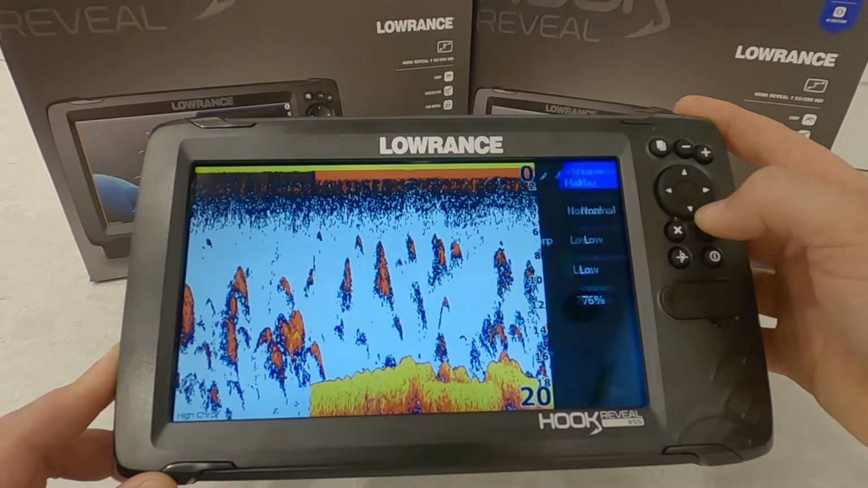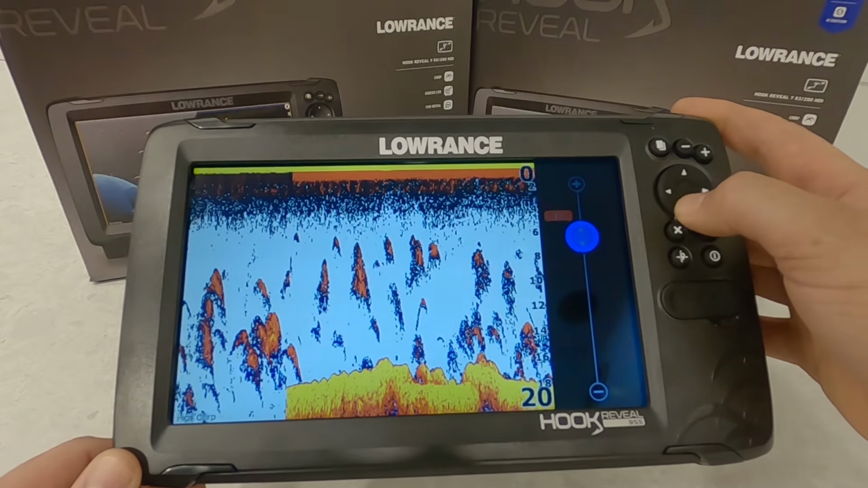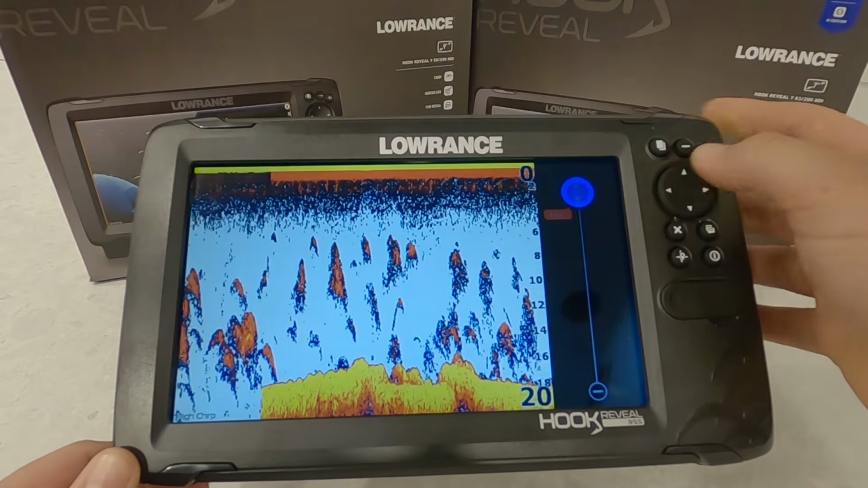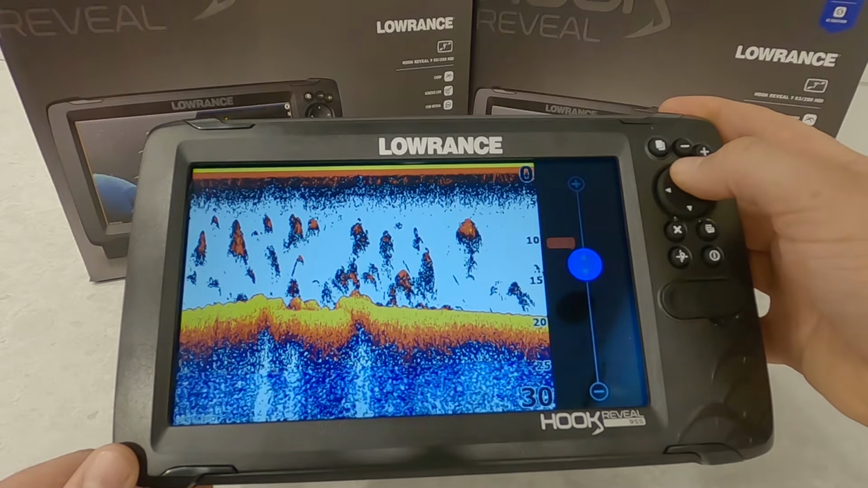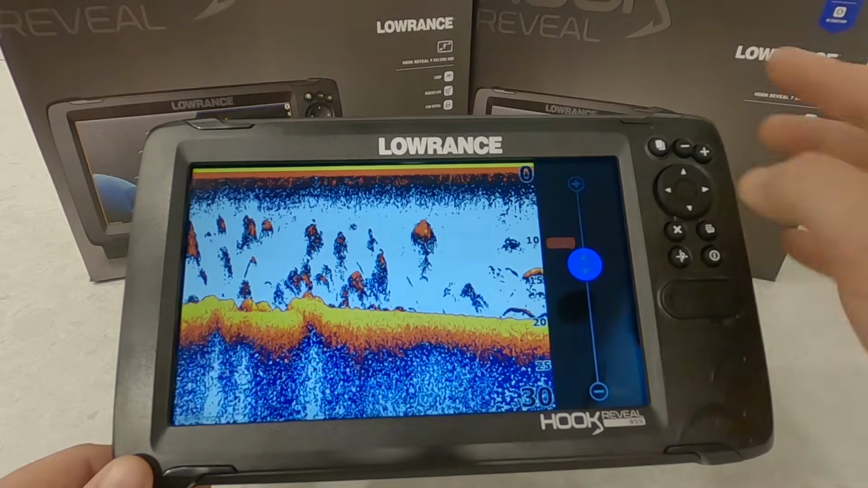Come down to advanced next. Our ping speed is the rate that our transducer sends the signal out, and it looks like we have 20 levels of adjustment there. I would leave that on max in all circumstances. Scroll speed, you can leave that on normal or 2 times I like. It will give you a little bit faster update rate, but less detail.